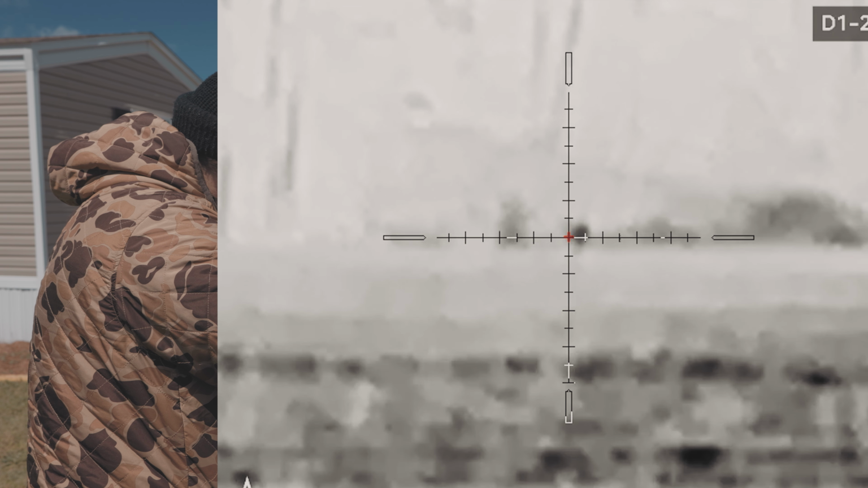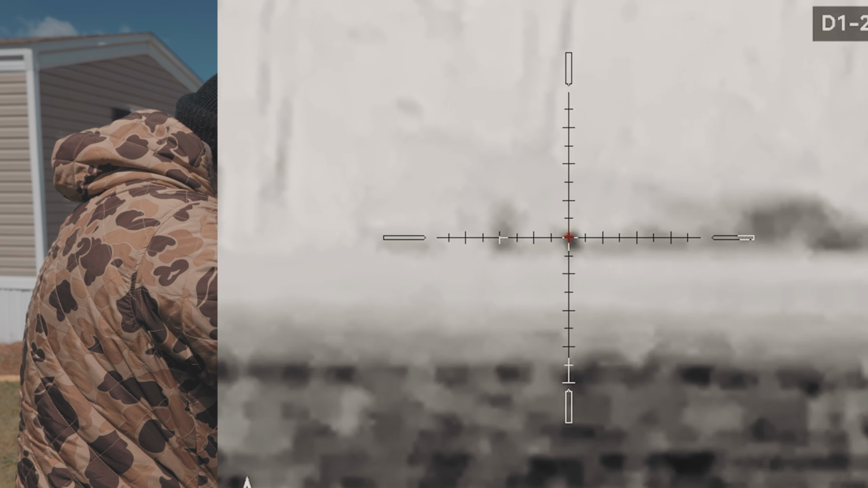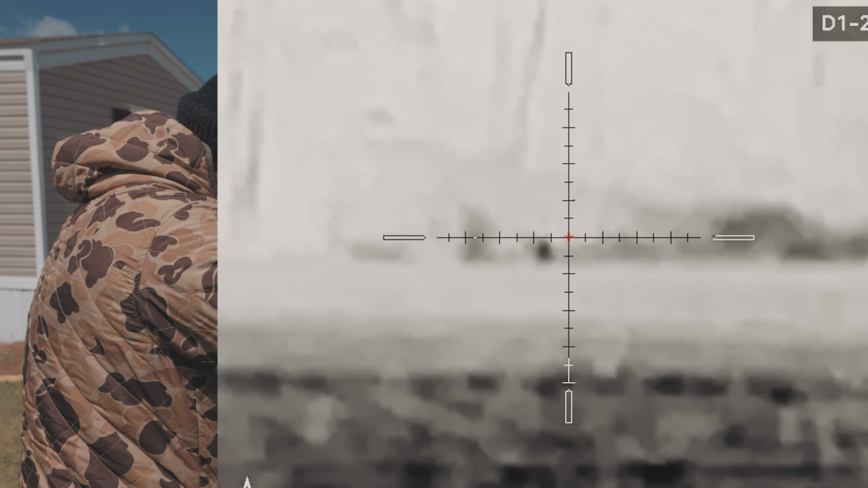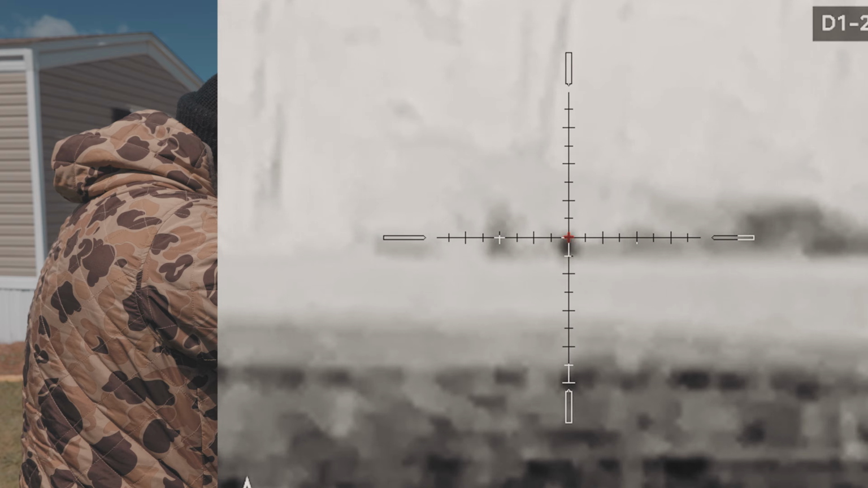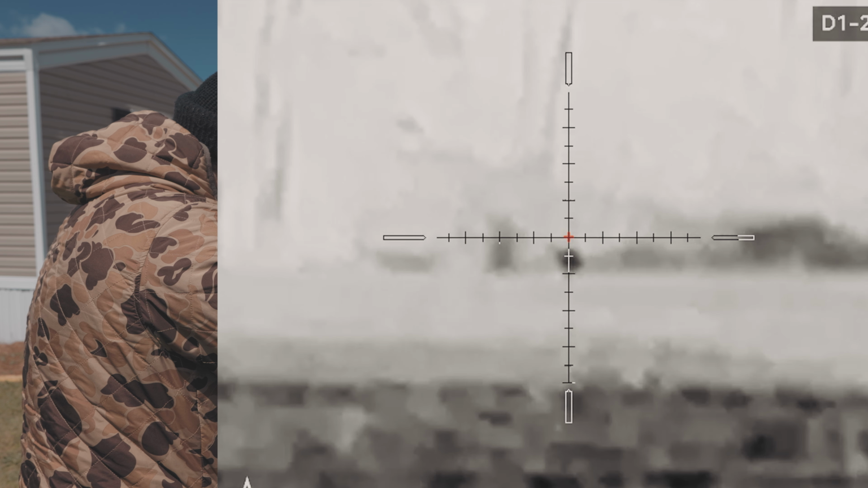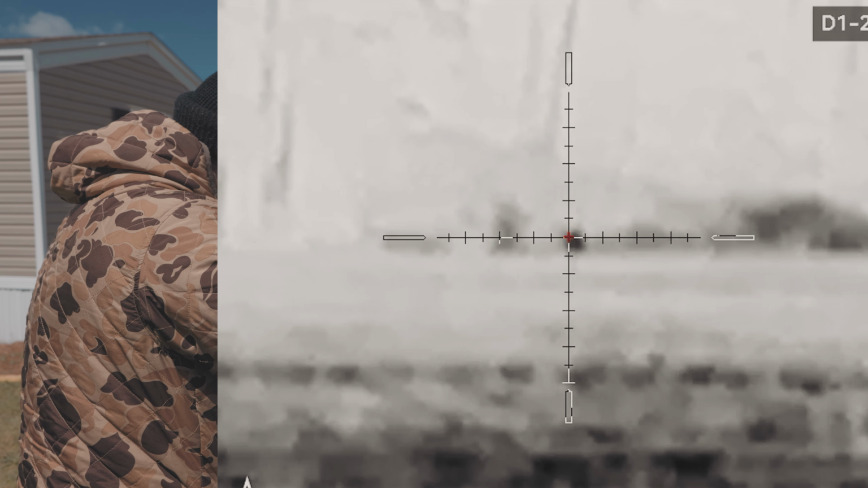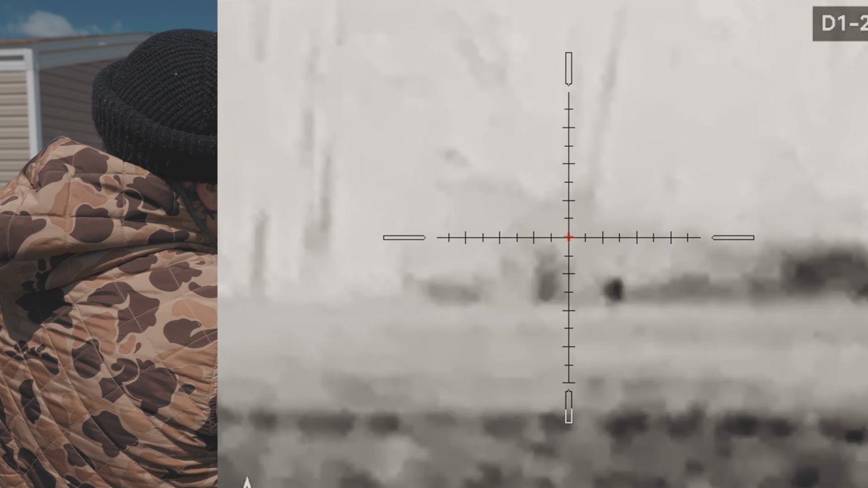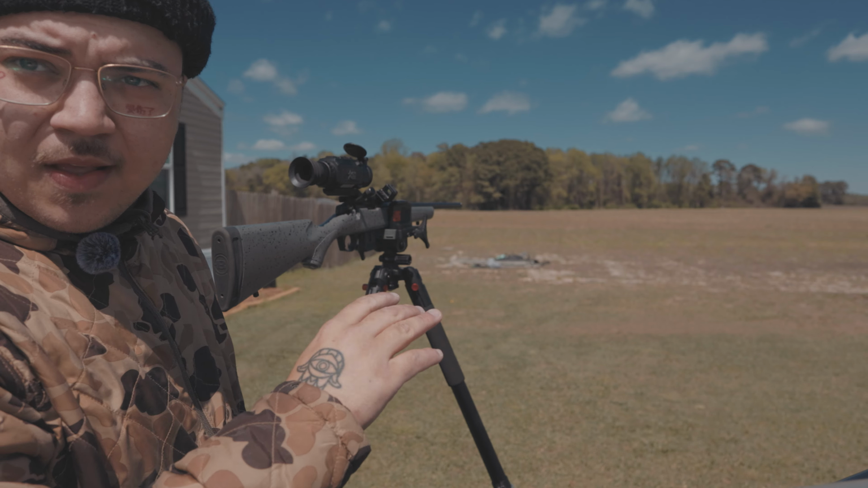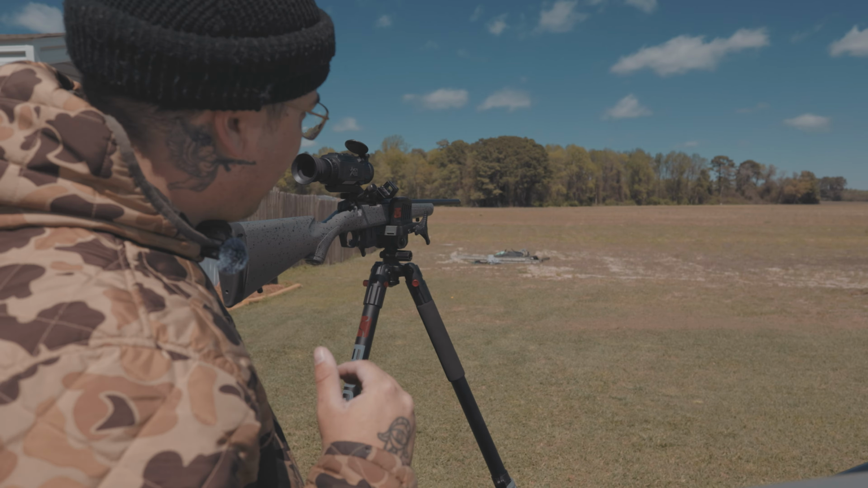Hit. Hit. Hit. Miss. And she's empty. Yeah, so AGM Rattler V2, the mount that they include, absolutely phenomenal.